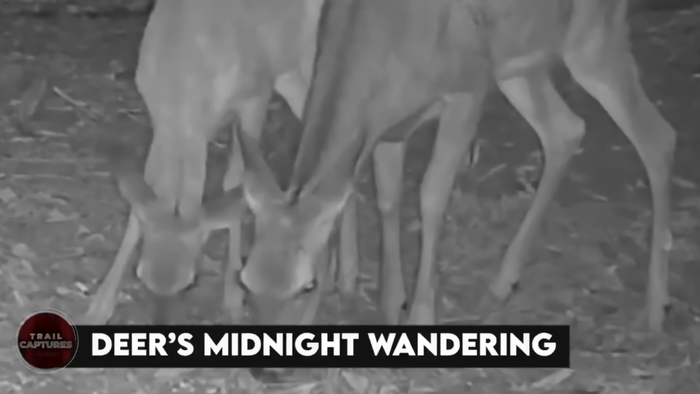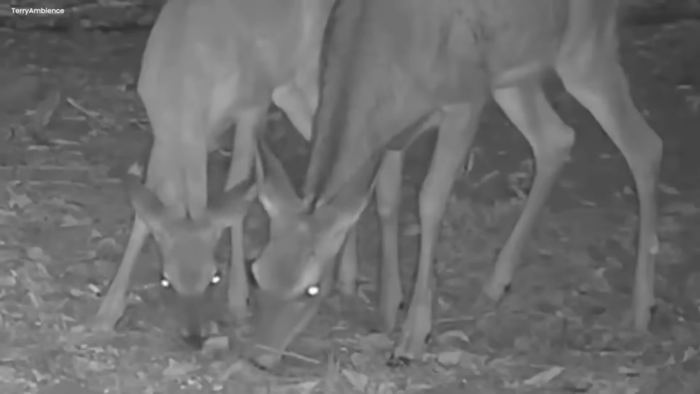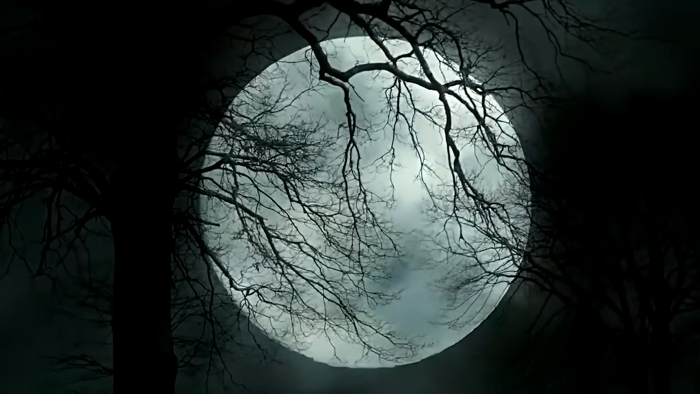Deer's midnight wandering. Once upon a time, in a peaceful countryside, two curious deer named Daisy and Danny embarked on a moonlit adventure. The estate was covered in darkness, with the only source of light being the silvery gleam of the full moon. As they ventured through the open fields, the high grass whispered secrets to them, swaying gently in the cool breeze. With their nimble legs, they gracefully bounded over small hedges and crept around sleepy farm creatures. The night was alive with the alluring harmony of crickets and the distant hoot of an owl.